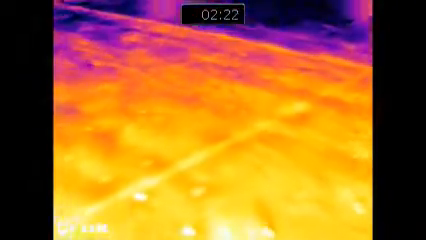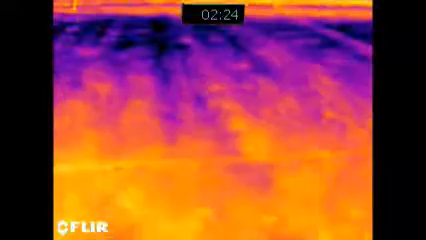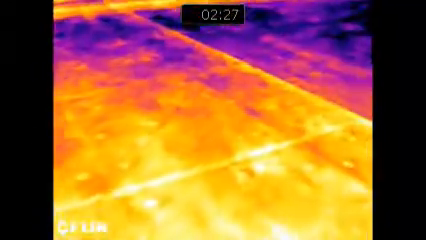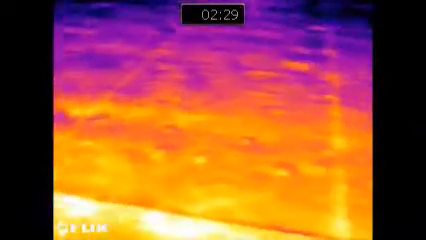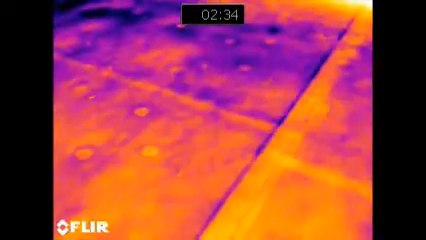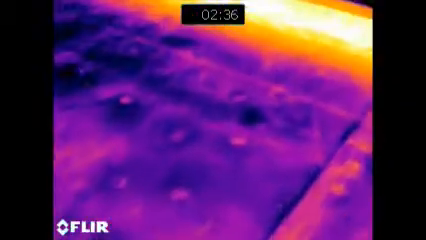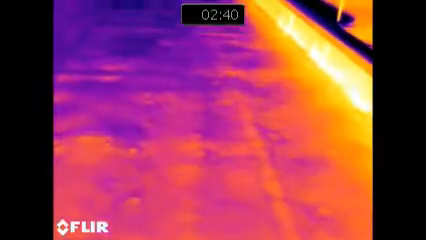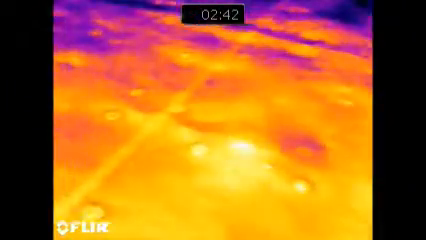As you look out across the top, it sometimes turns blue, and that could be reflecting the evening sky, which is going to be minus 40 degrees. So any reflectivity is definitely going to be showing us cooler. Once you look down at a low angle into the roof, you get pretty even temperatures.